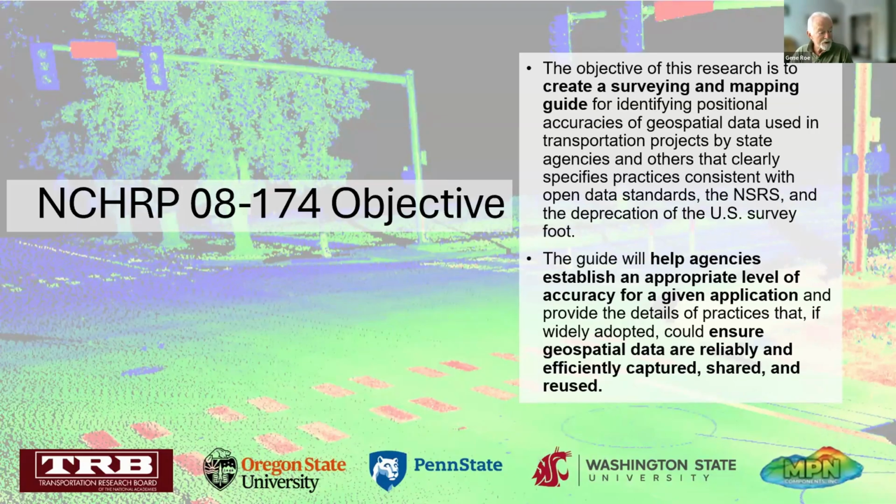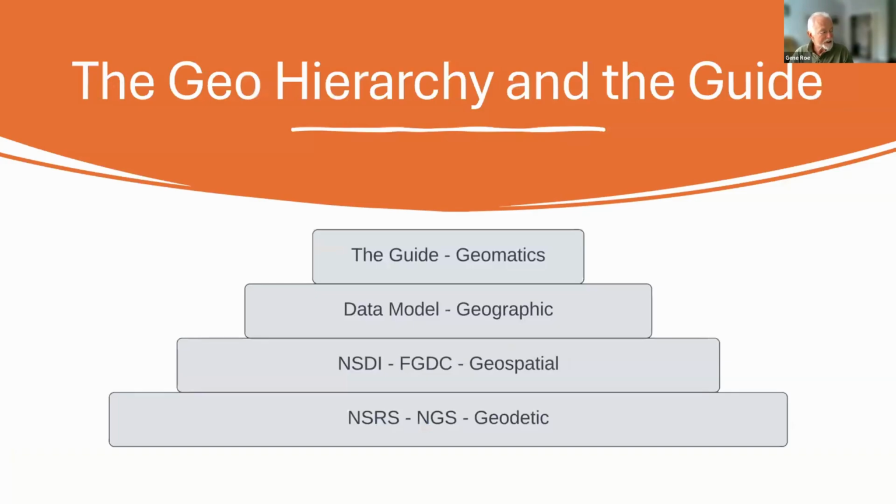The second objective is to help agencies determine the appropriate level of accuracy for a given application. This is really a key issue. This will ensure geospatial data are reliably and efficiently captured, shared, and reused. Just to give you a sense of where the guide fits, down at the bottom, the foundation of everything is the NSRS, National Spatial Reference System. That's the NGS's responsibility. That's the geodetic control.